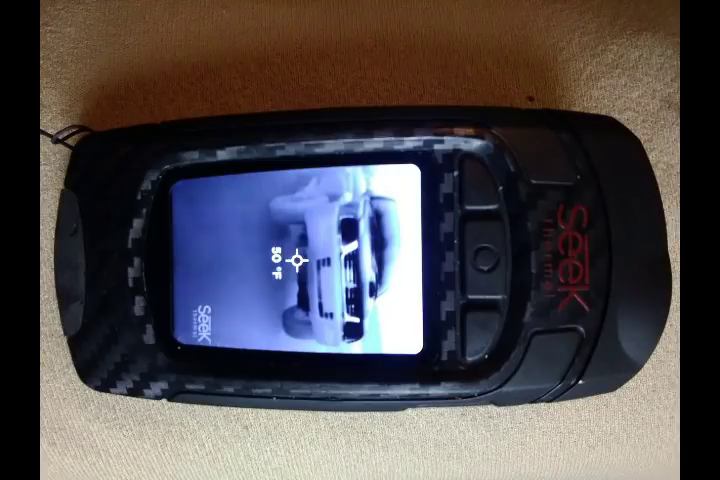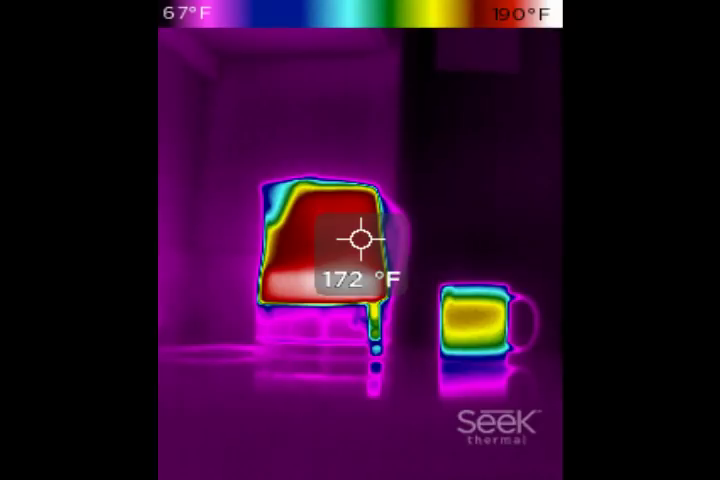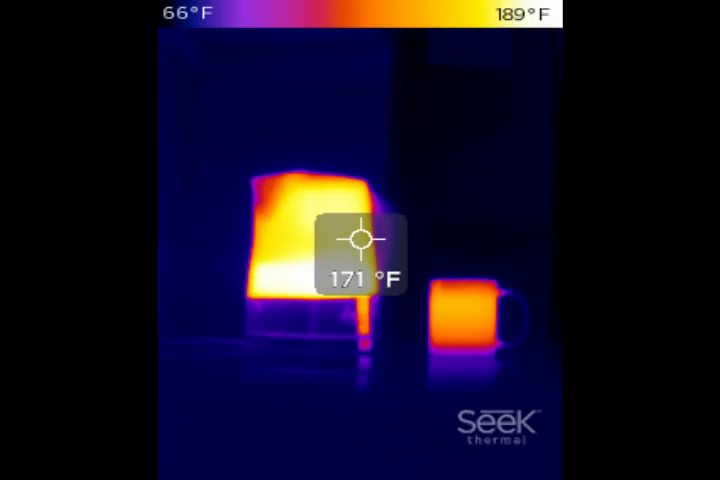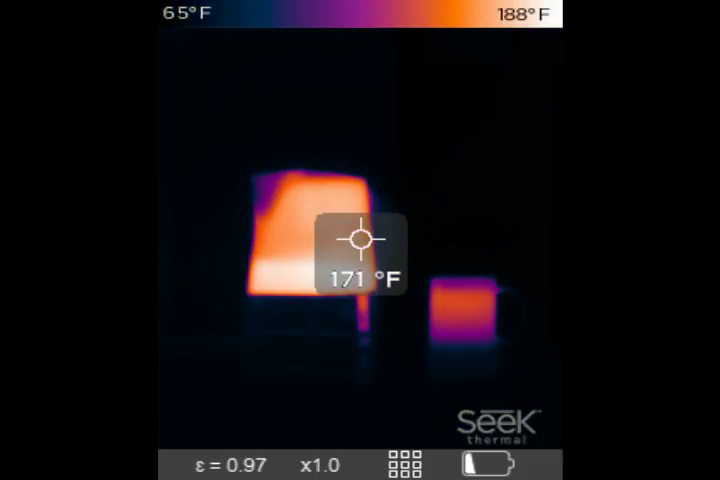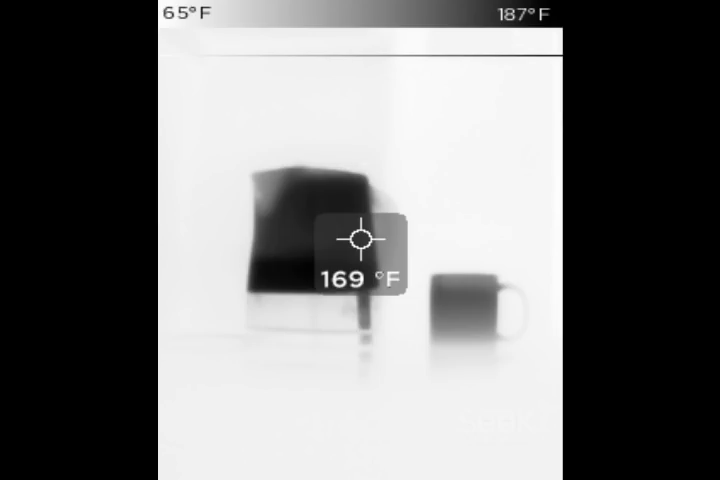I've got a thermal camera and I've used this in the past. It's a Seek Thermal Pro. I'll leave the links in the description box down below so it's nice and simple for everybody to find if you're interested in the specifications and all the other little bits and pieces. It produces a picture because everything has its own heat signature, or many different heat signatures, and it transfers that into a picture that we can understand.